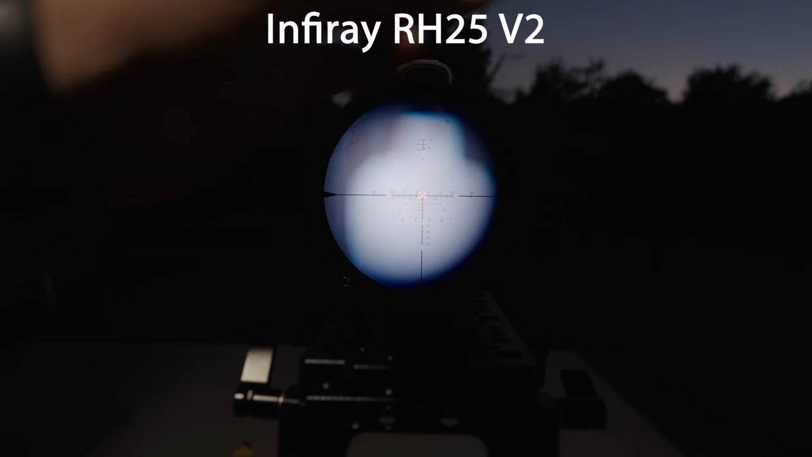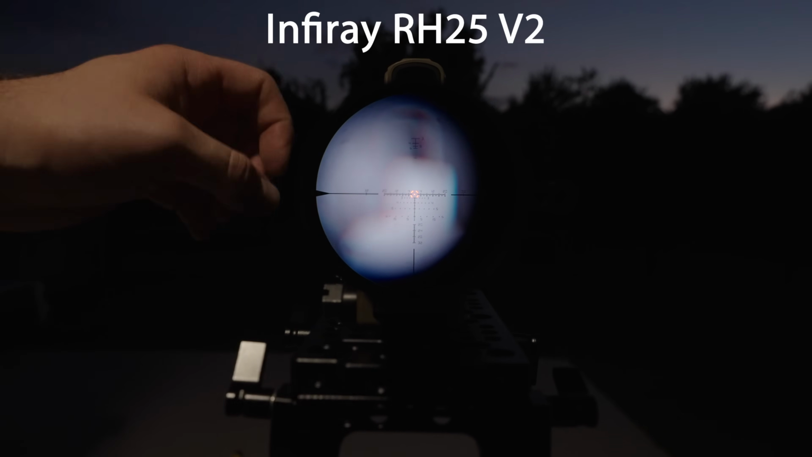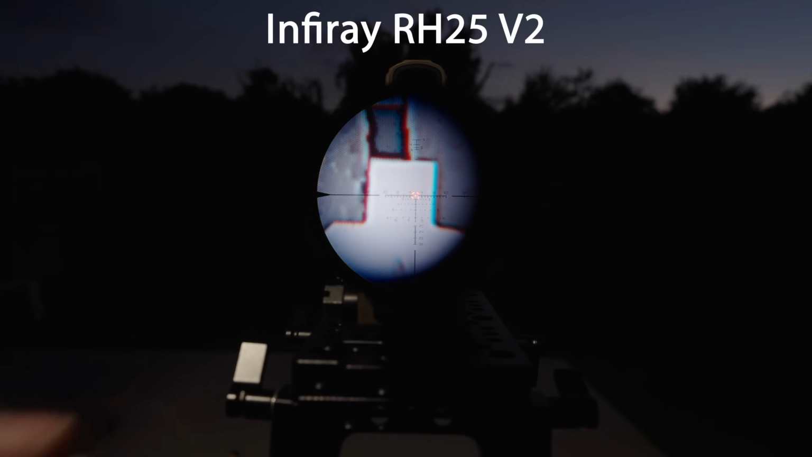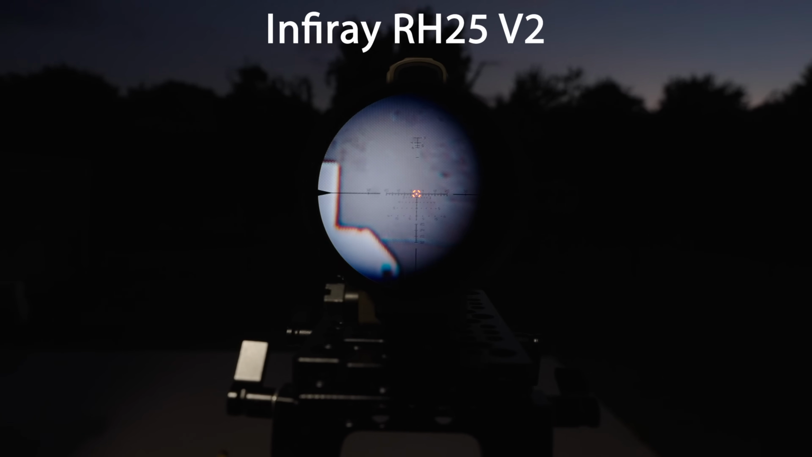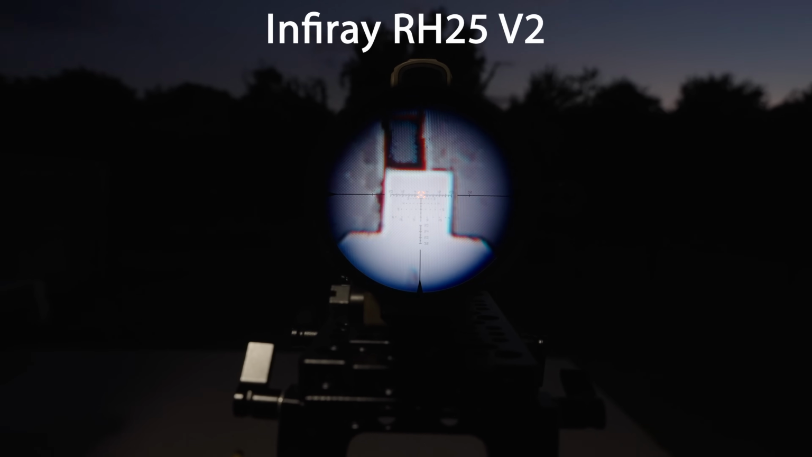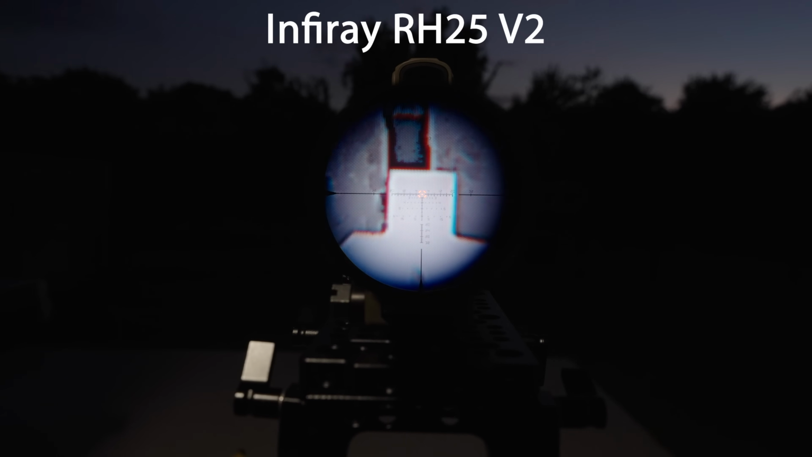And let's see if we can get a usable image for comparison out of the 10 power. So I'm going to focus. There we go. Okay, so now we're getting some fringing, which is the purple and bluish weird colors. That is, once again, a camera artifact. You don't see that to your eye, but we can get a gauge on pixel size on the RH25 V2 here. So hopefully that helps.